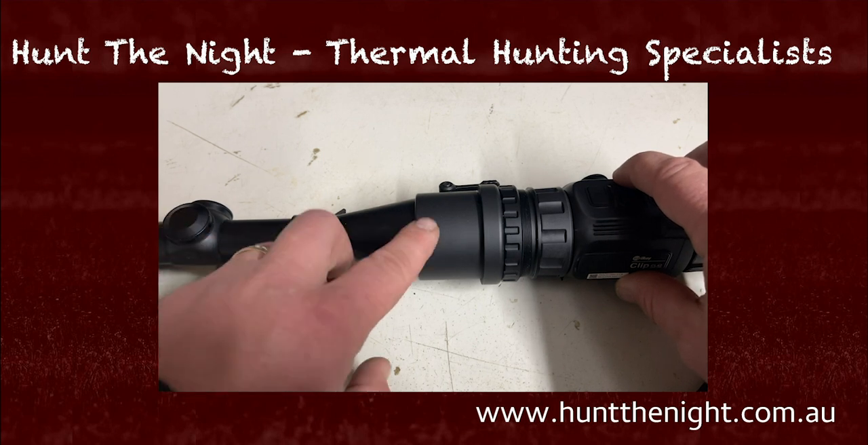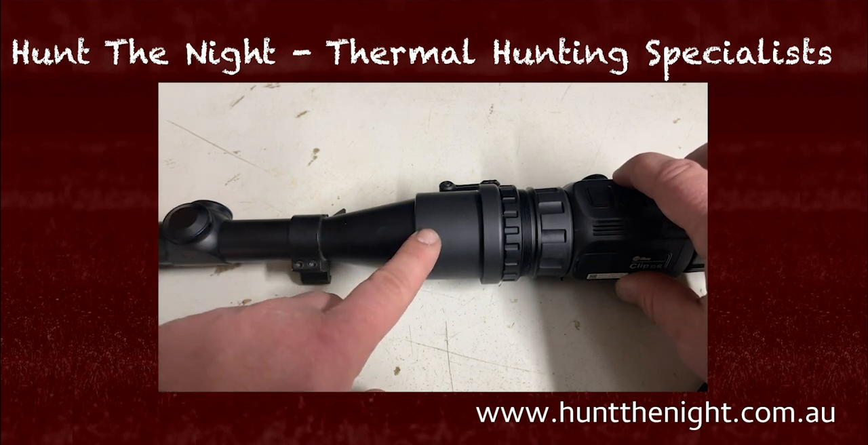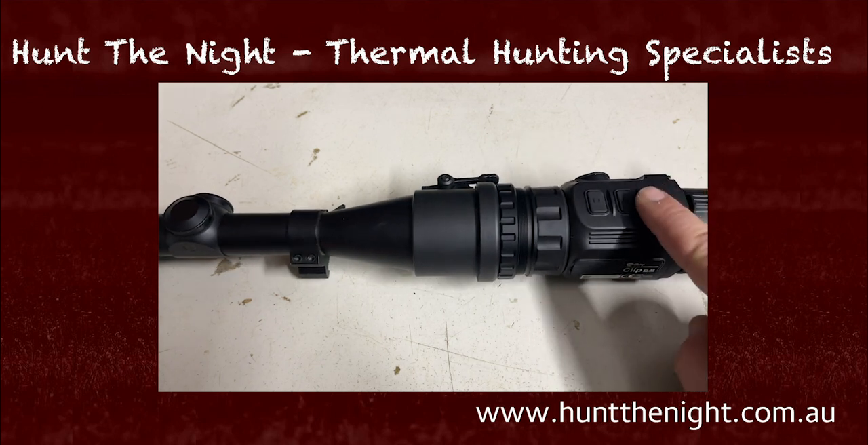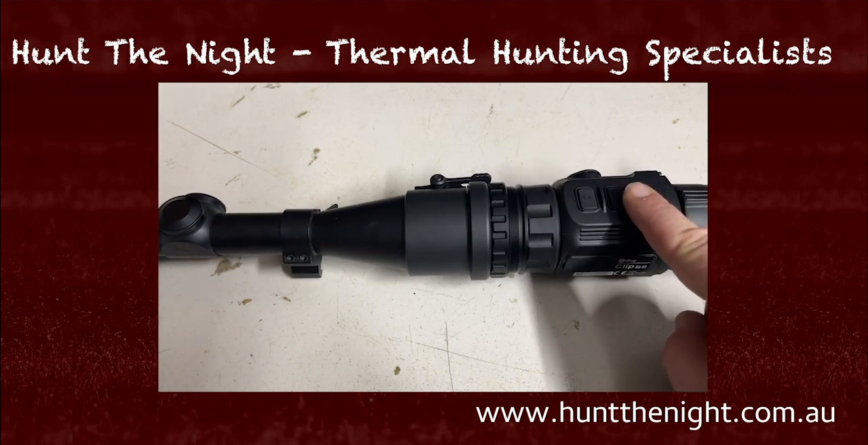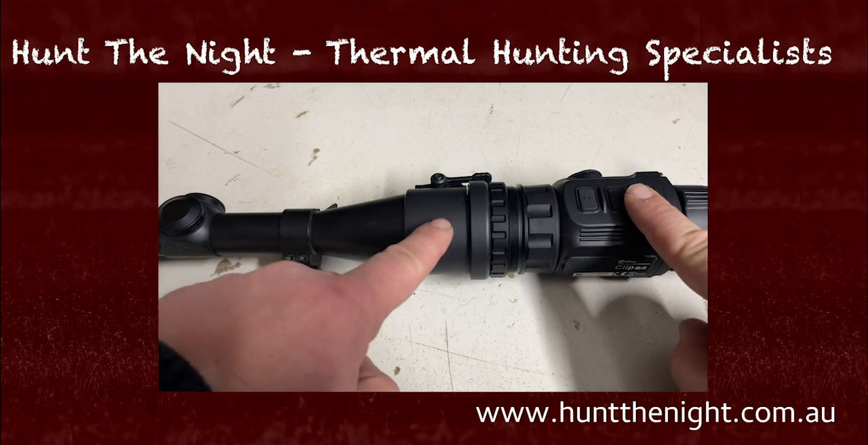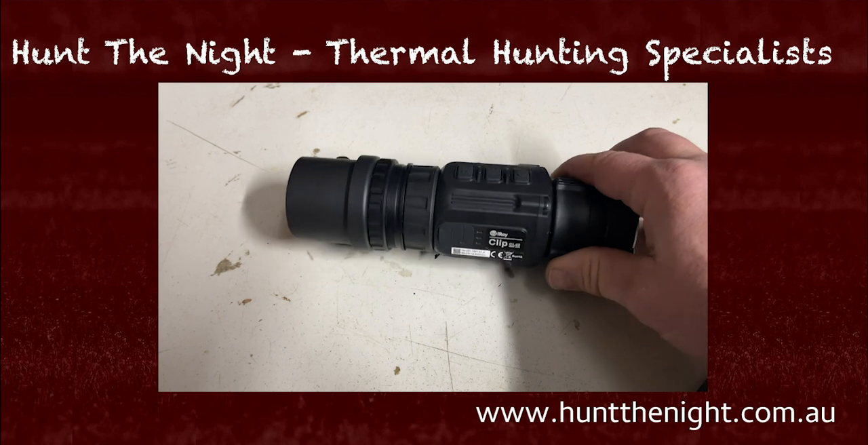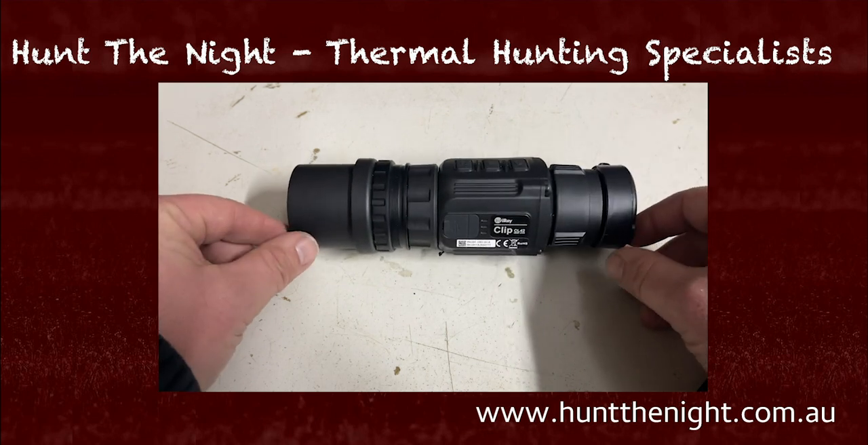So the higher the base magnification of this, the tighter your field of view is. But because this one here sits at a base magnification of 1, what you see here is going to be representative of what you see there in your base magnification anyway. So I can't really answer that question.